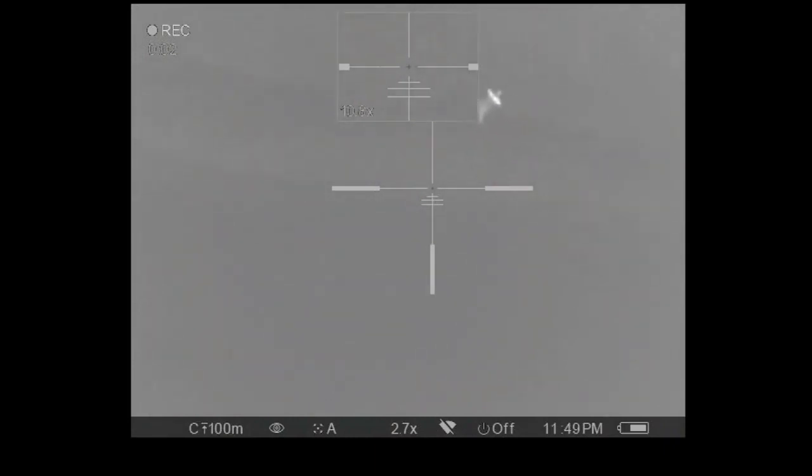A mouse squeak from Gary draws in yet another fox, but this one seems distracted by something behind him, and he seems torn as to which way he wants to go.